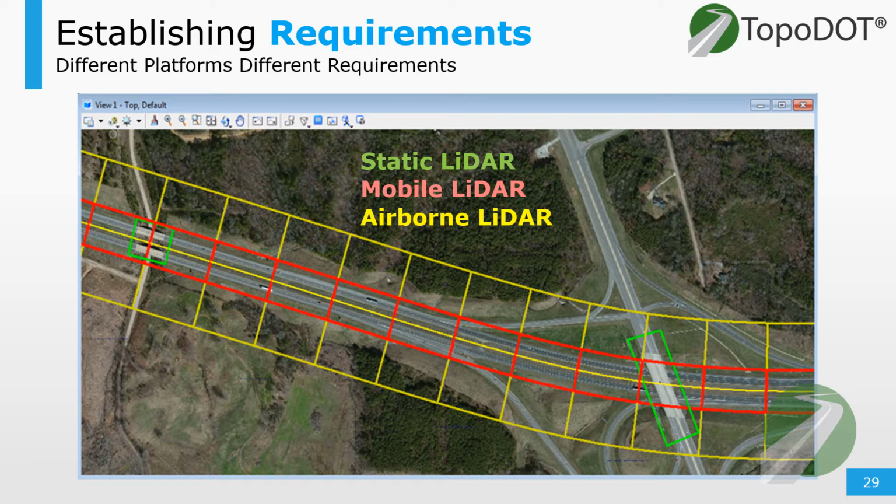Mobile is good within the paved surfaces, so shoulder to shoulder or all the hard surfaces. And static is good for complex structures like bridges, where maybe multiple setups are required for absolute coverage, and where tolerances are the tightest. Well, let's take a closer look at this bridge requirements in the green zone.